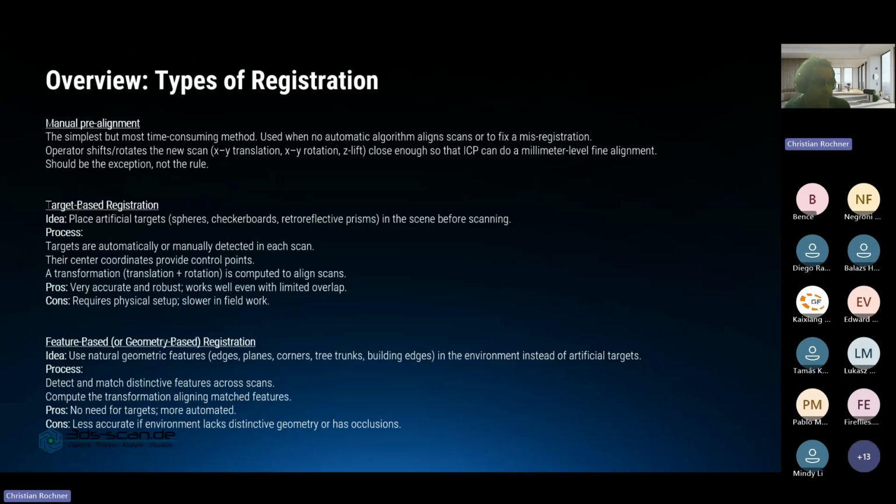A transformation, translation, and rotation will be computed to align the scans. Pros: very accurate and robust, works even with limited overlap, because it just makes a very, very robust registration with a very limited probability for error propagation. Cons: it requires physical setup. It's a lot of work you need to do before, and that means you are much slower in the fieldwork.